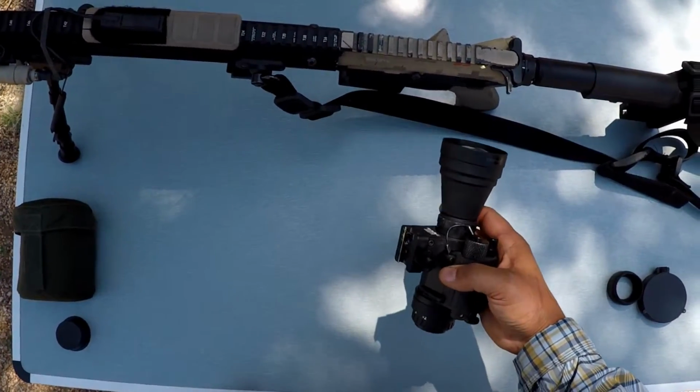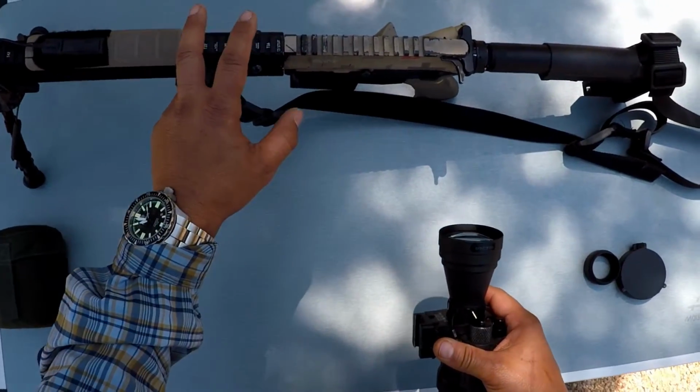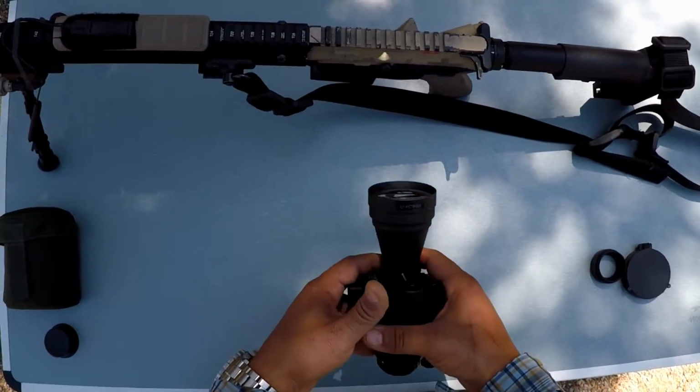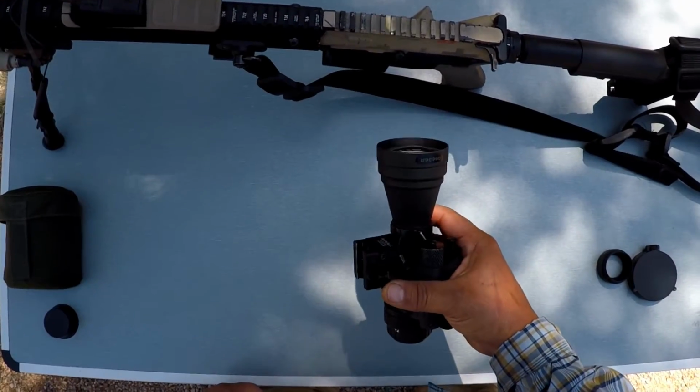Now it is highly recommended, in fact it's critical, that you have a night vision compatible red dot sight. Otherwise, if you leave this thing turned on for too long, you could burn an image of the dot into the tube, and that's not a good thing.